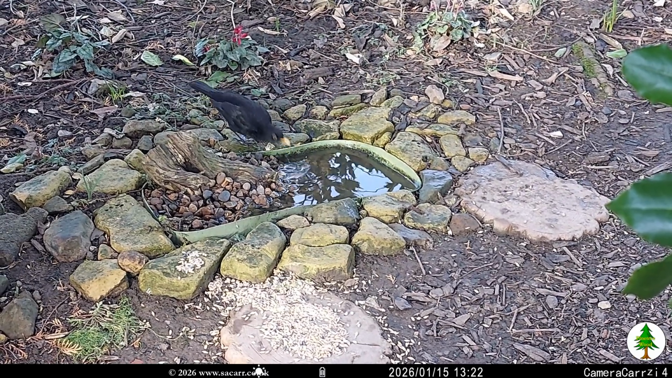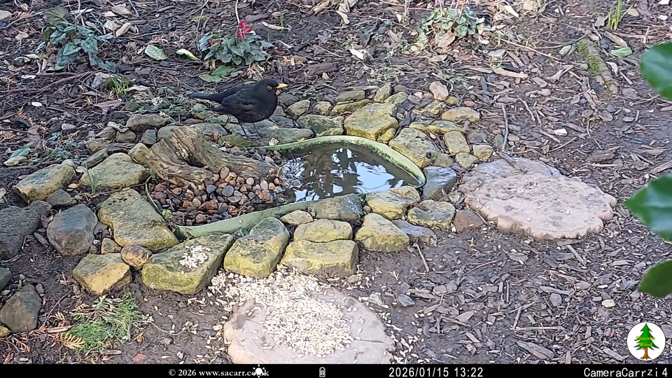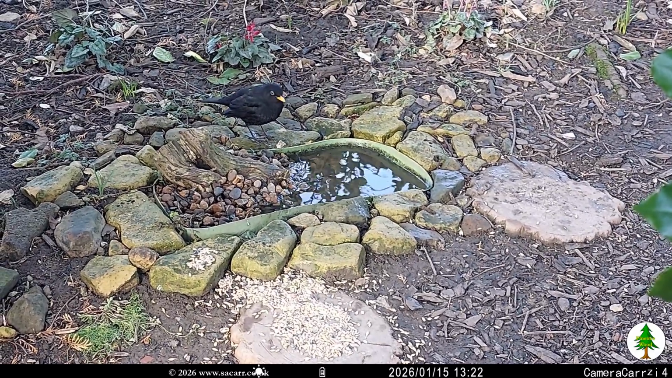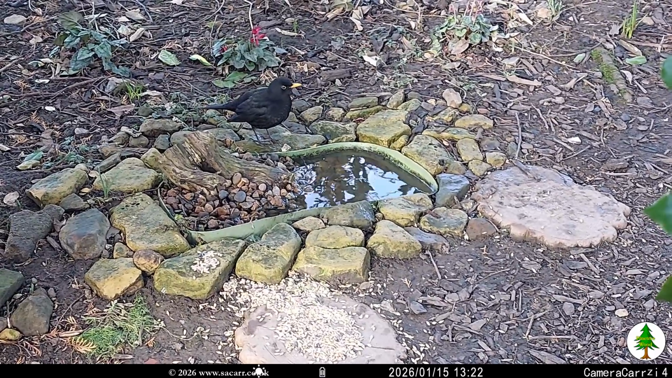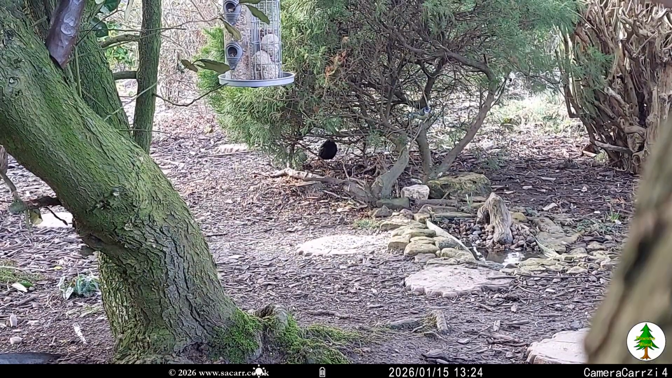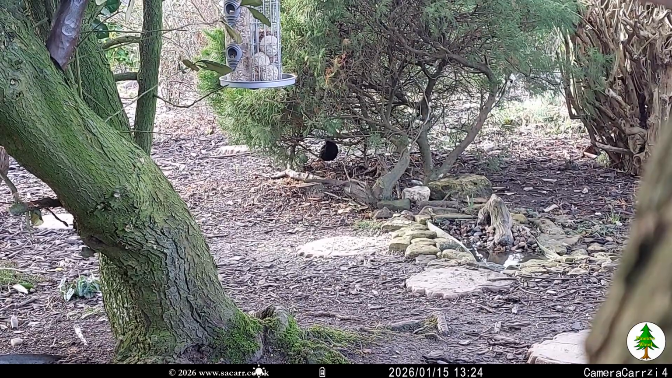Early that afternoon, I tried to see how close I could get to the birds and sat with my phone around 4 feet from the seed pile. After the blackbird and robin, it went quiet, so I moved away, but still caught a blue tit and a coal tit.